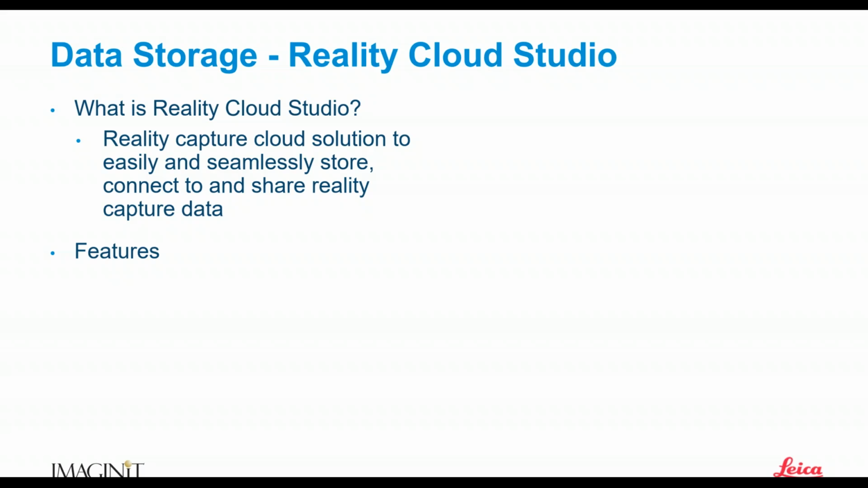Right? Let's talk about Reality Cloud Studio. Now, this one, a lot of people don't know about yet. Reality Cloud Studio is a product that Leica has recently introduced, and I say recently, it's been a little while now, but Leica manages the storage. So it's different from the enterprise tool. Reality Cloud Studio allows us to take our data, put it up in the cloud, and when I say the cloud, I mean Leica managed storage, right?